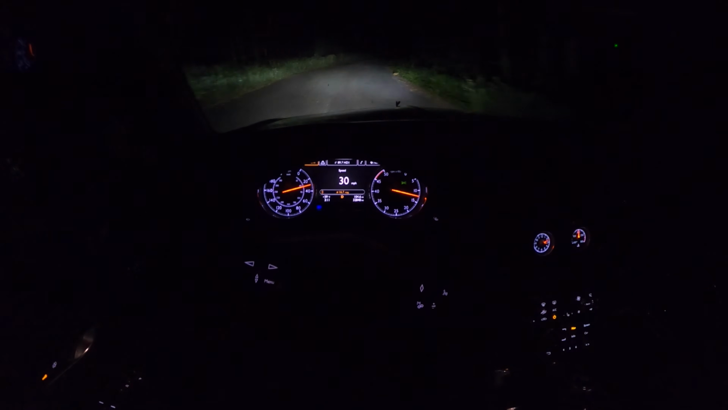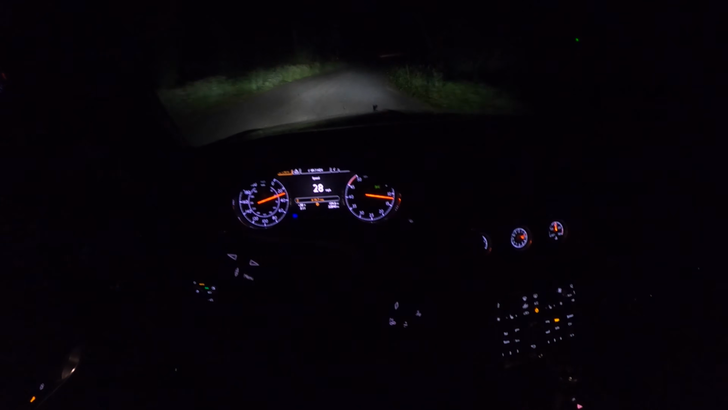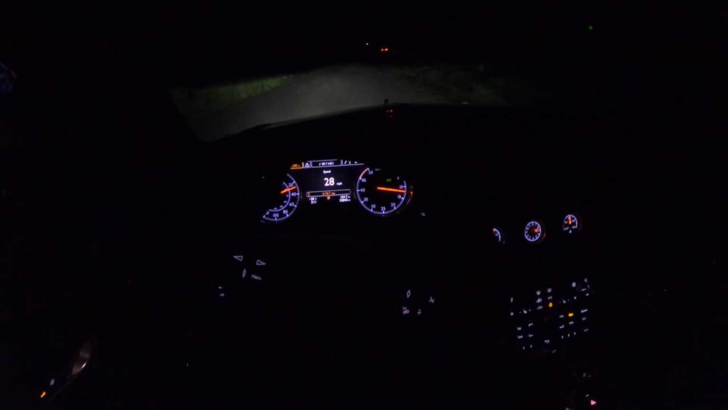I hope you enjoyed the posh sounds of the Bentley Mulsanne Speed. I'm going to go park it up and think about how lovely it would be to own one of these someday.